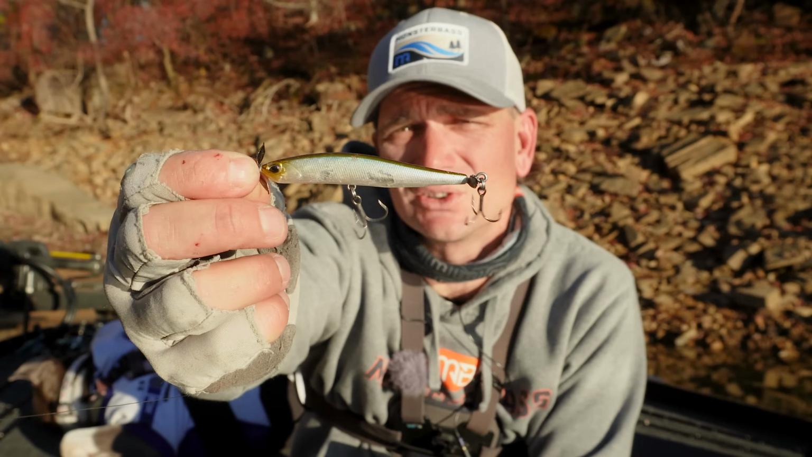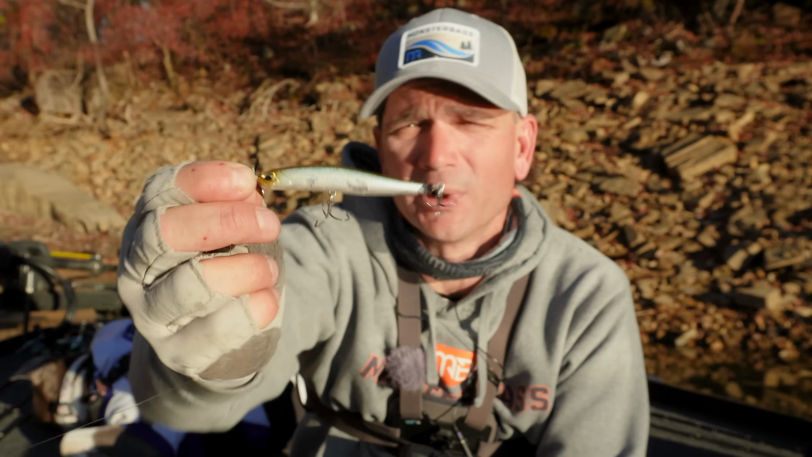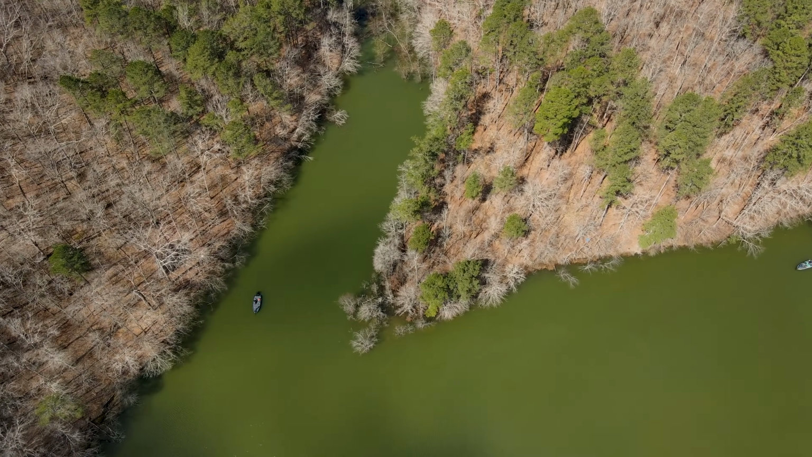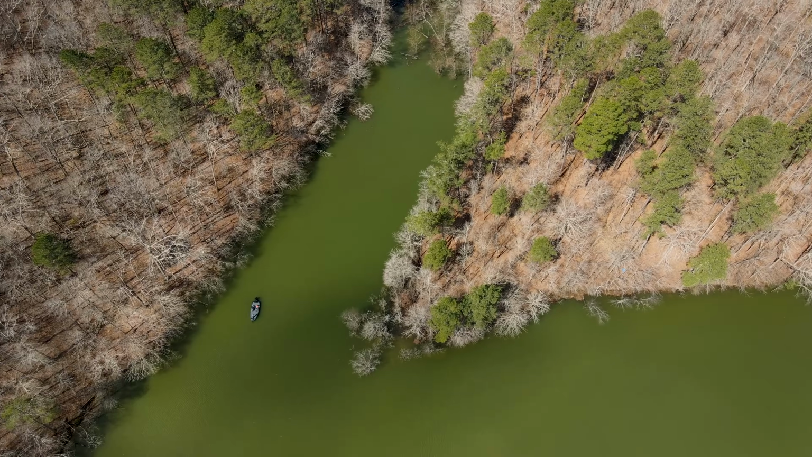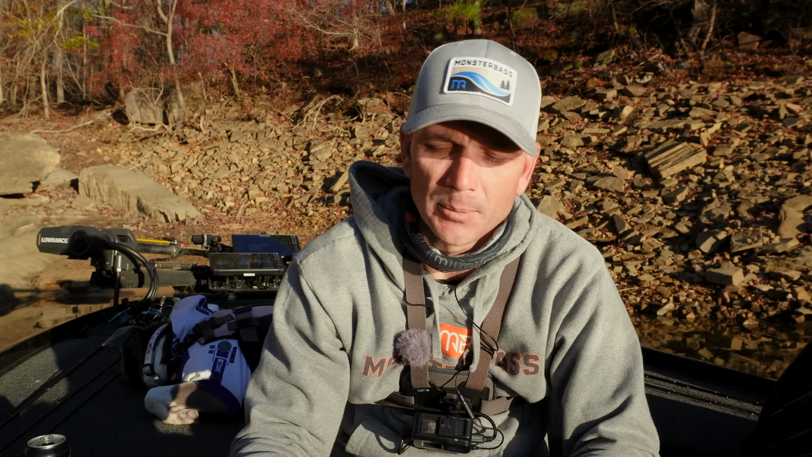It's an opportunity to just cast and reel, maybe stop it from time to time, but it's a very simple presentation. I've targeted points today, I've targeted brush, and I've fished it around docks. I've fished it out in open water, 40, 50, 60 foot, but those fish are suspended in like 20, and you're basically reeling it right over those fish, and those that are active will rise up and get it.